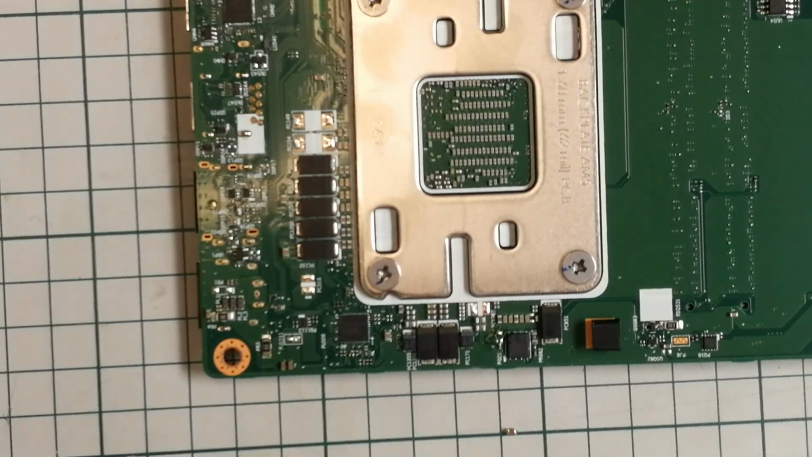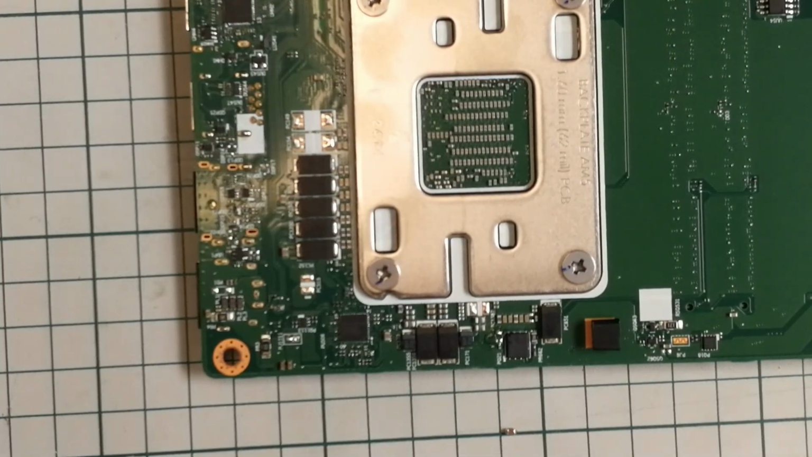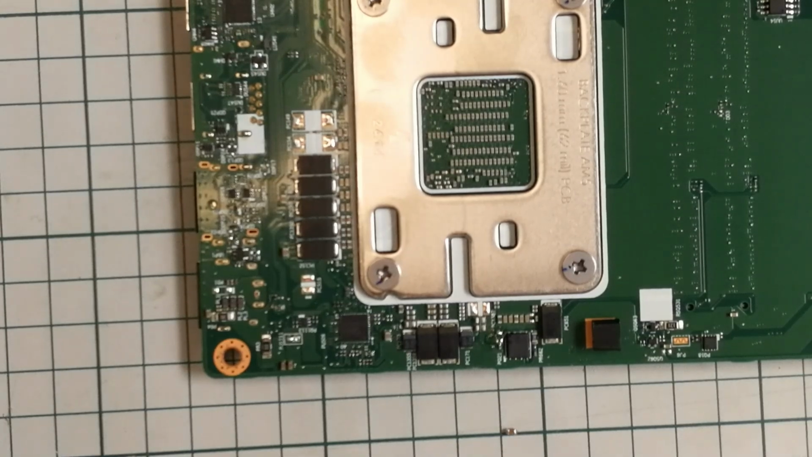I think I didn't make a big mess there. I can't see even with the glasses, but let's test with the meter and see if we still have a short. And we shouldn't.